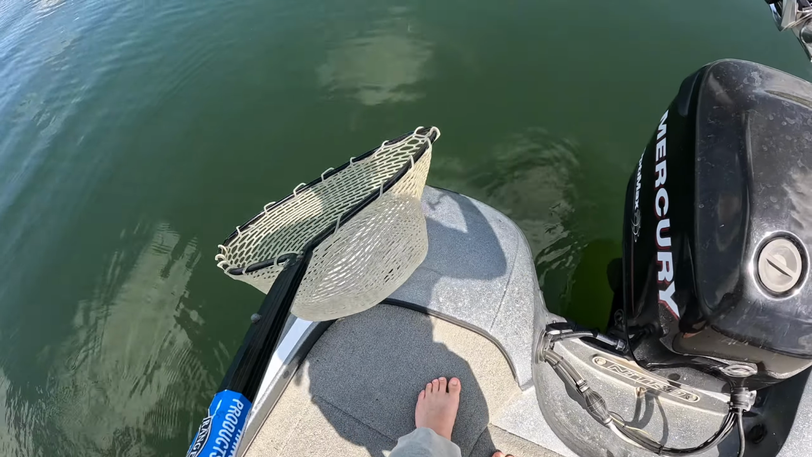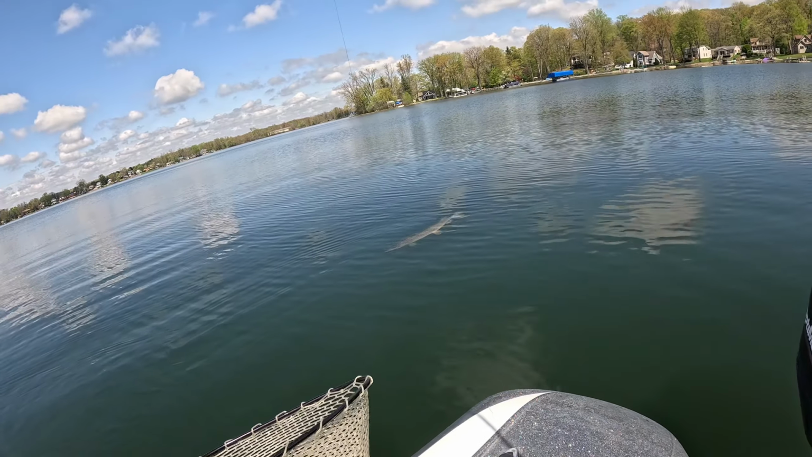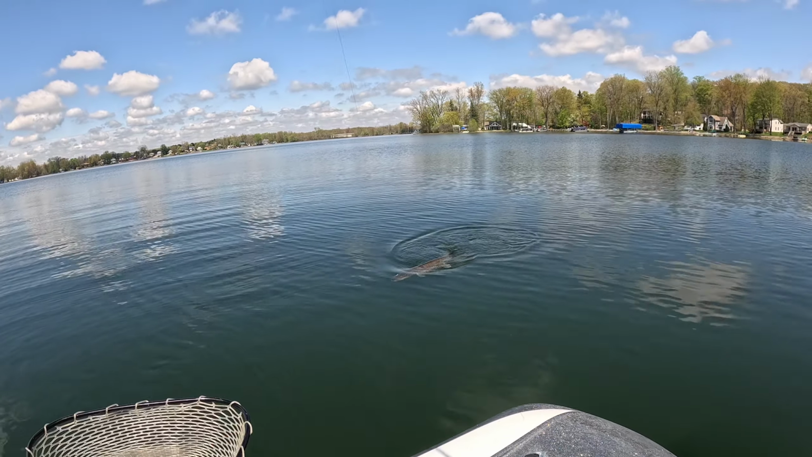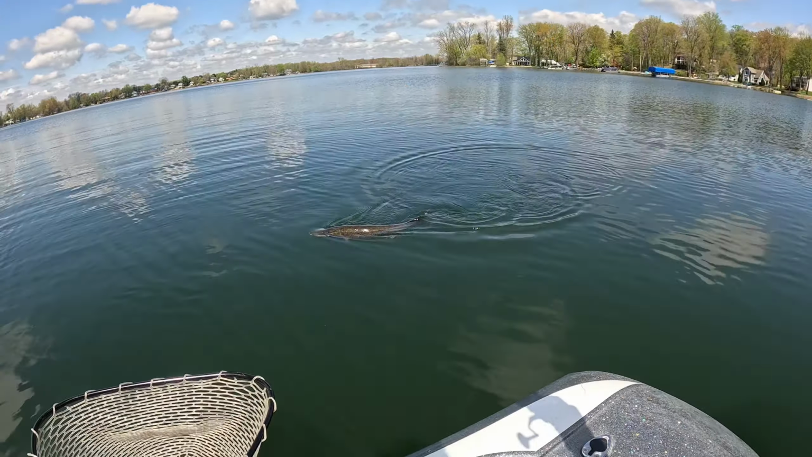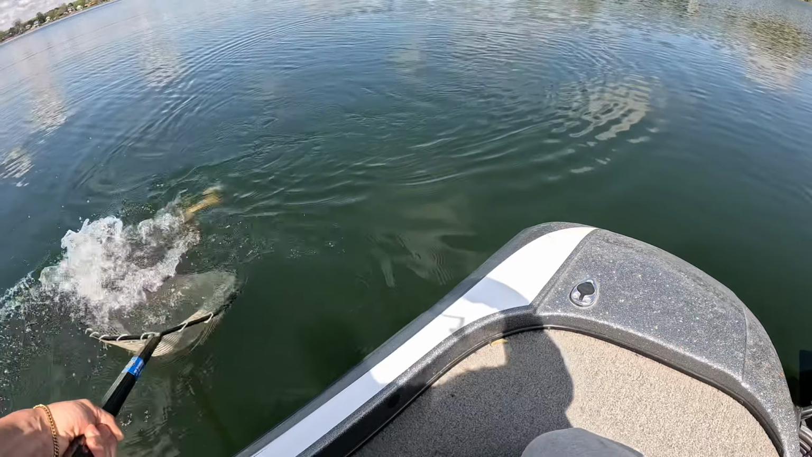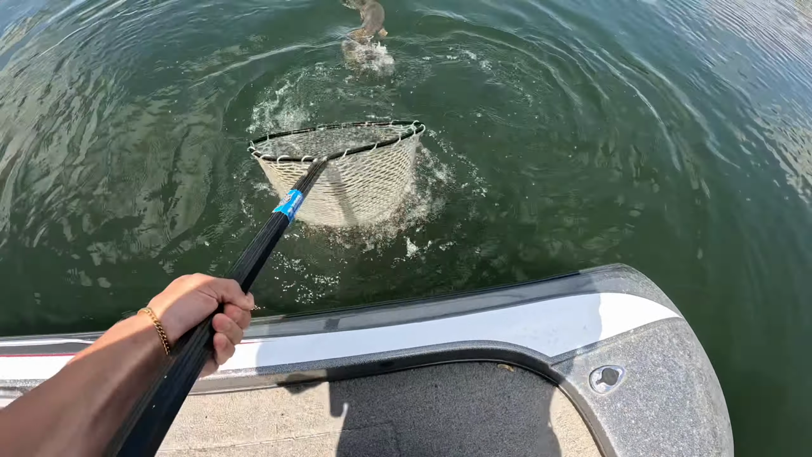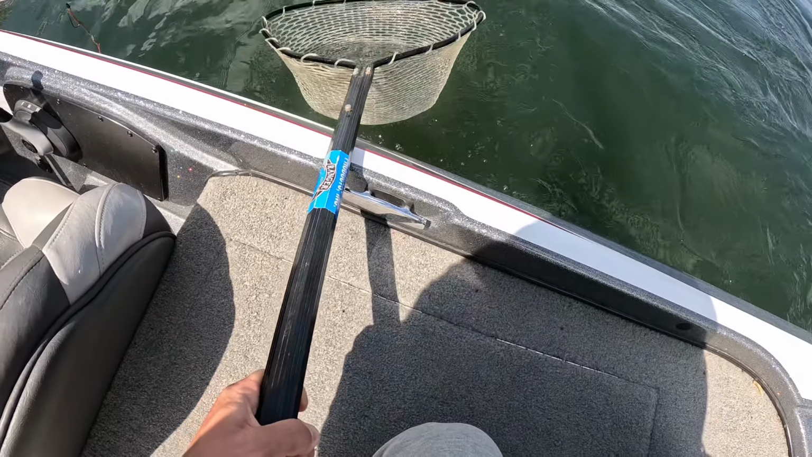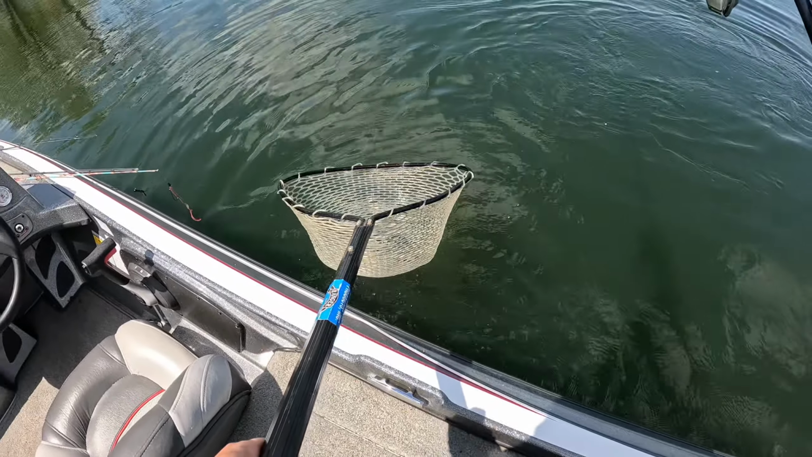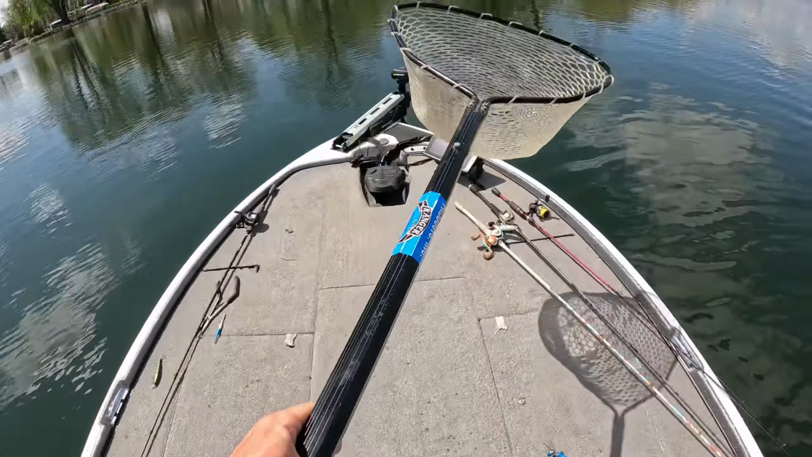Oh my gosh. Oh my goodness. This thing is a freaking tank. Come here. Oh, it's so big it doesn't even fit in the net. Oh, it was just in the net. Whew. All right, come on.